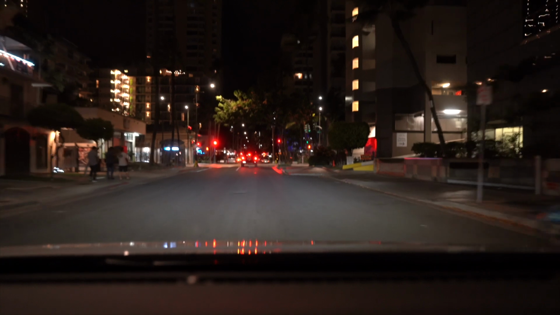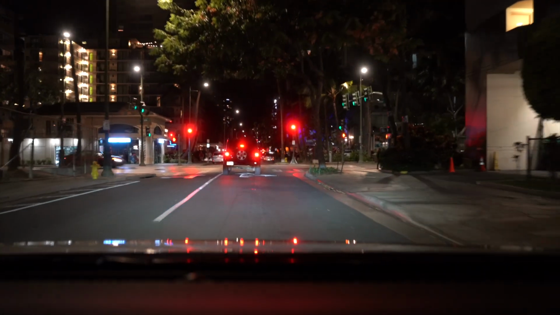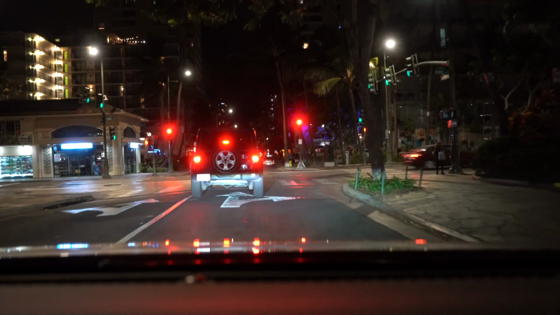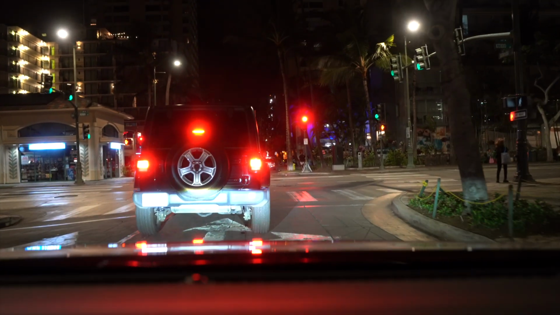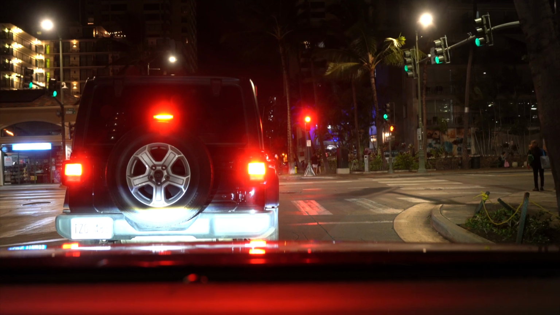I'm going to turn down this street right here. I'm going to get back on Cahillo Street or Avenue, and go down some more of the side streets so you can get a little bit more feel of the side streets.